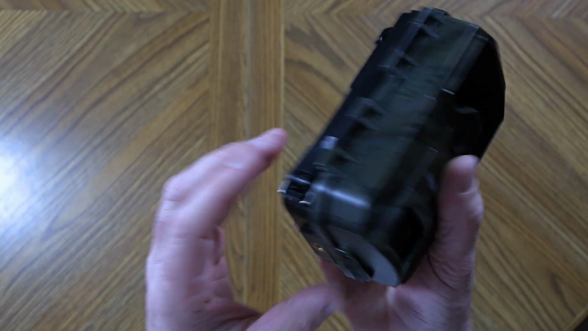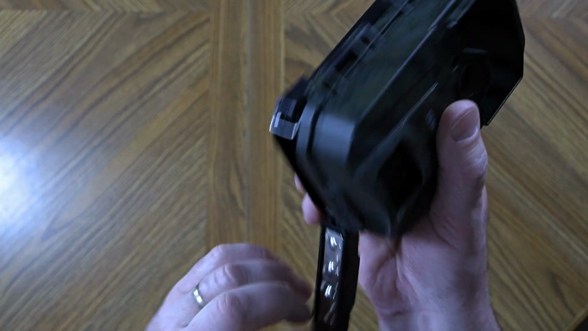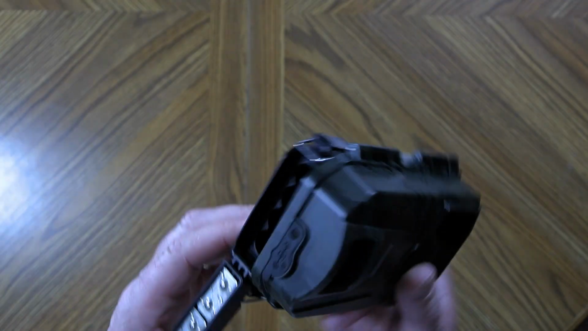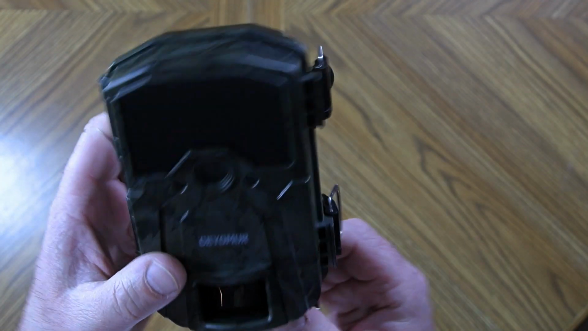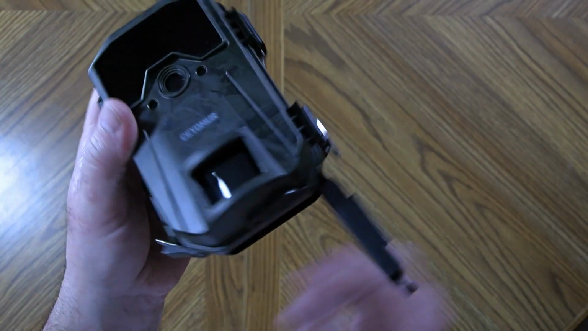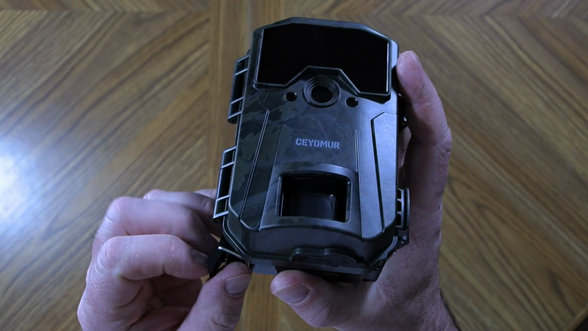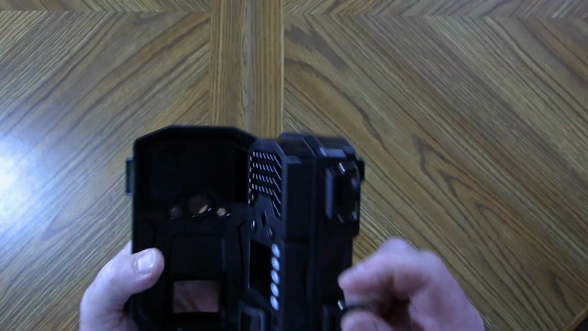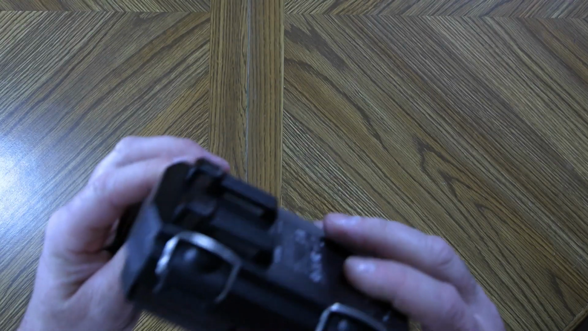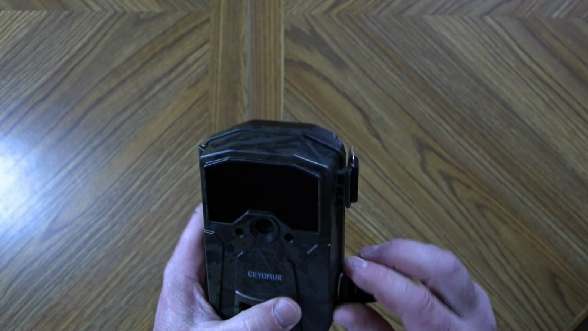The batteries are inserted underneath the camera. There's another latch here, and the bottom swings open, and it takes 8 AA batteries. So if this is mounted to a tree, and you open that up, your batteries are automatically going to fall out. A little bit of a negative, but we'll touch on that in the pros and cons at the end of this video. This camera also takes a full-size SD card right here on the side, and I believe you can put up to a 32 gig card in there.